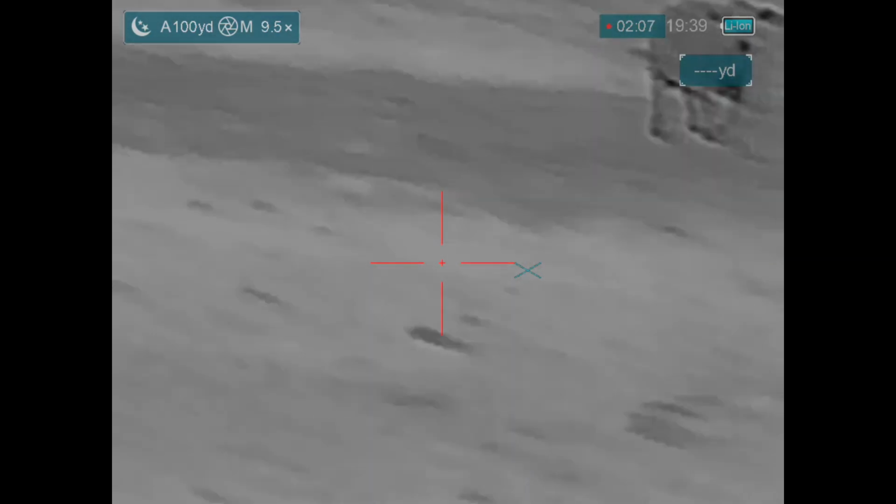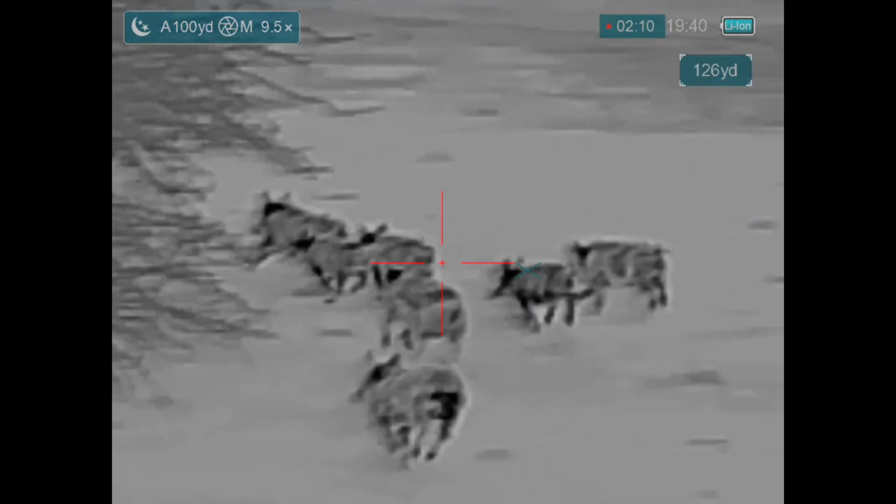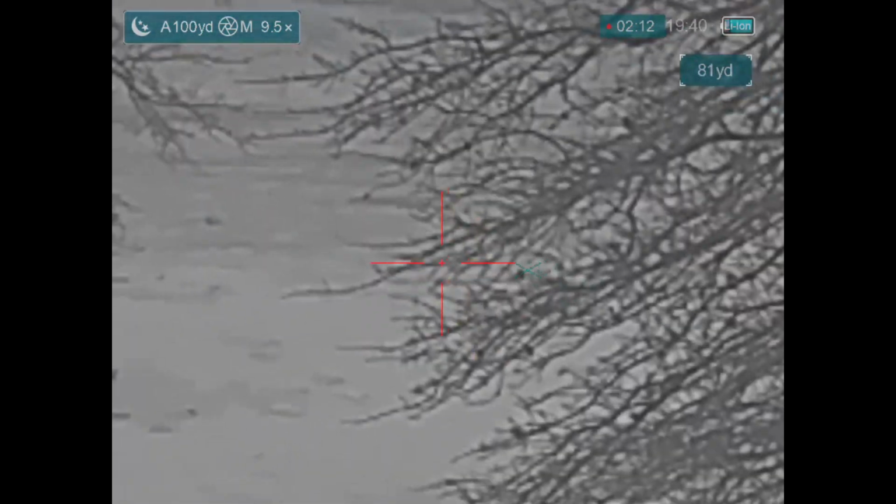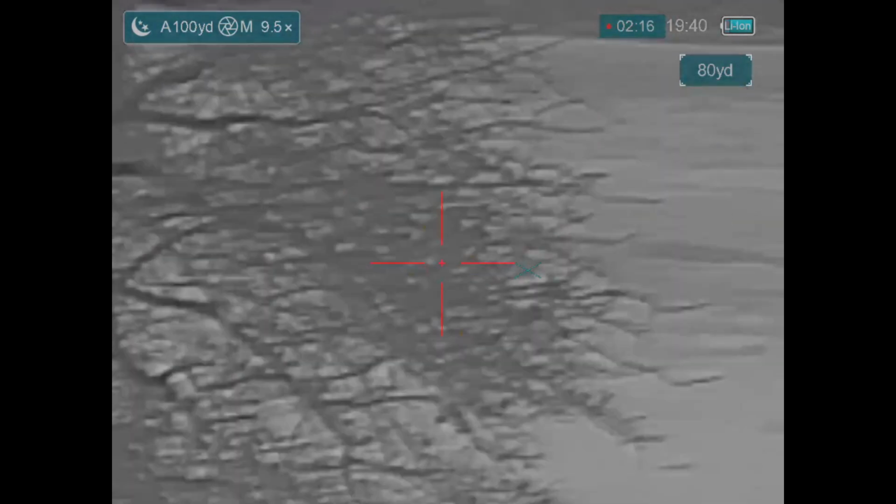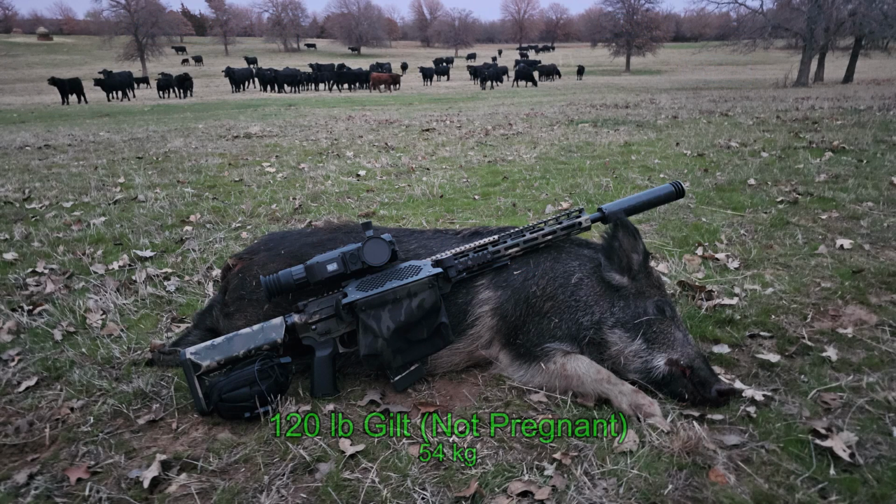And I've got to move around to the end of my truck in order to get a shot at them. There they go. As I get lined up, they get into the trees, and there's no shooting through trees like that. And they're gone. I came away with a 120-pound gilt that was not pregnant.